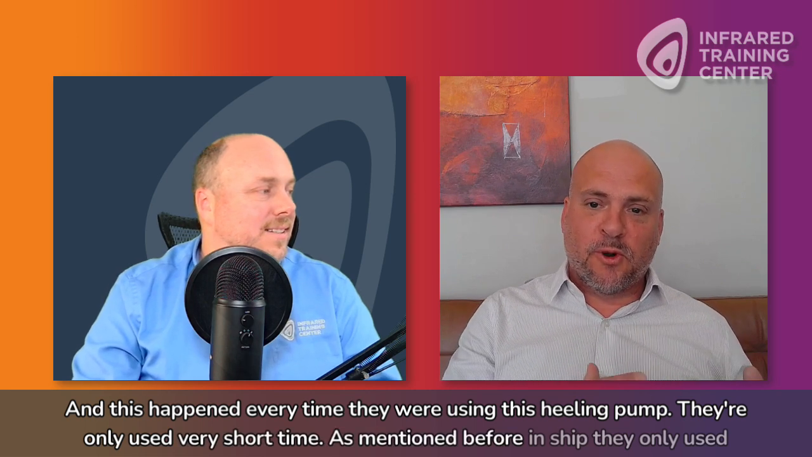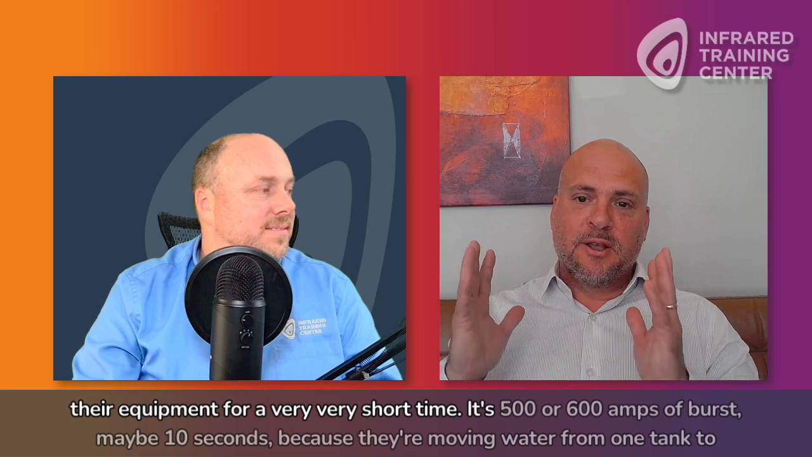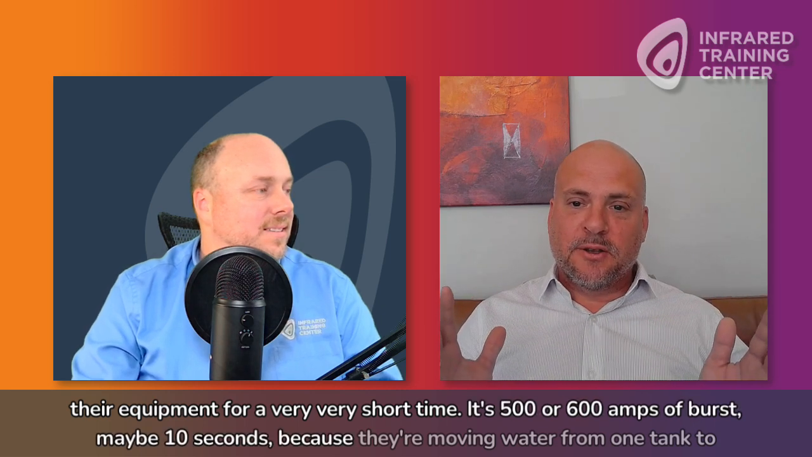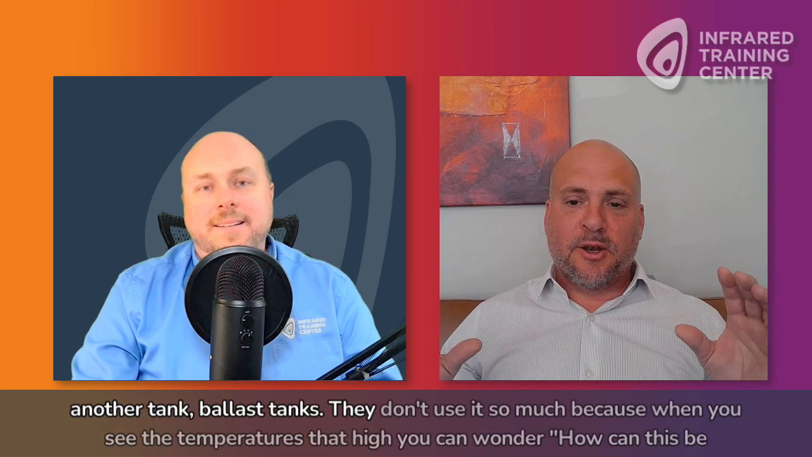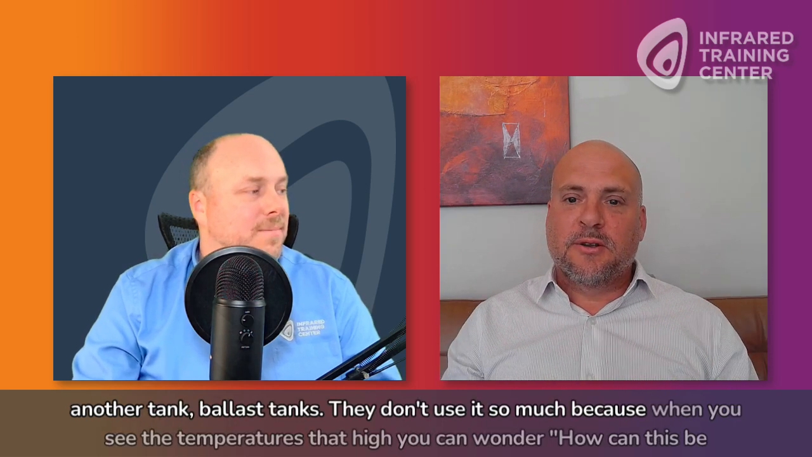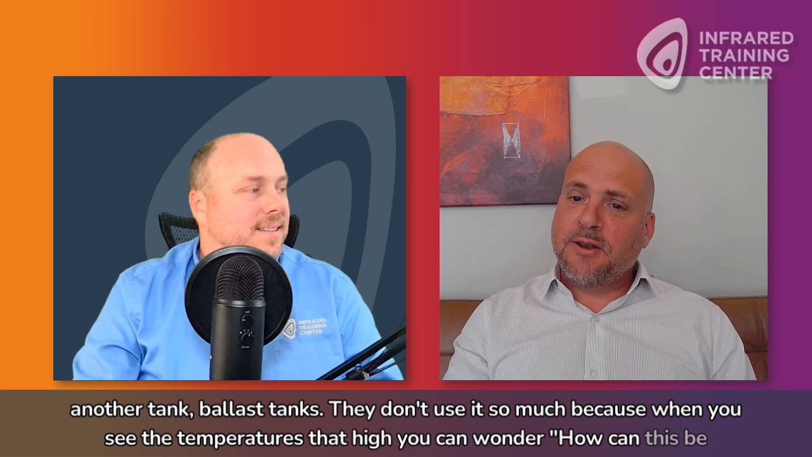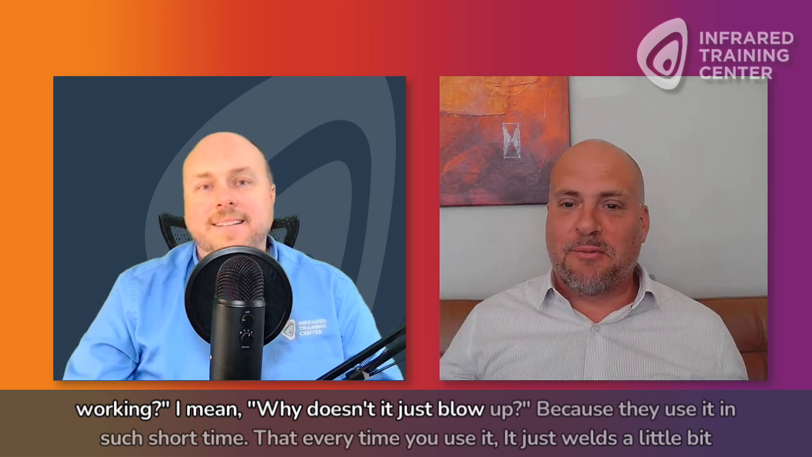As mentioned before, on a ship, they only use the equipment for a very, very short time. It's a 500 to 600 amp burst, maybe 10 seconds, because they're moving water from one tank to another, ballast tanks. They don't use it so much. Because when you see the temperature is that high, you can wonder, how can this be working? I mean, why doesn't it just blow up?